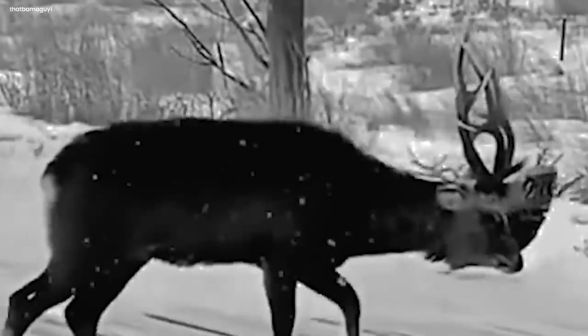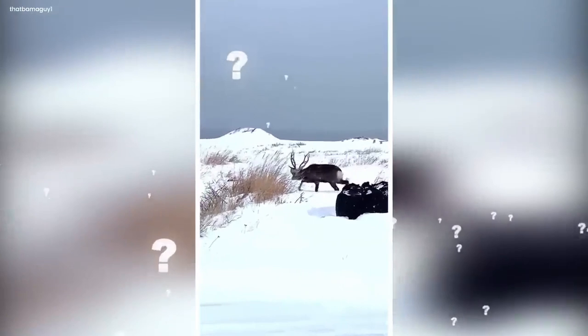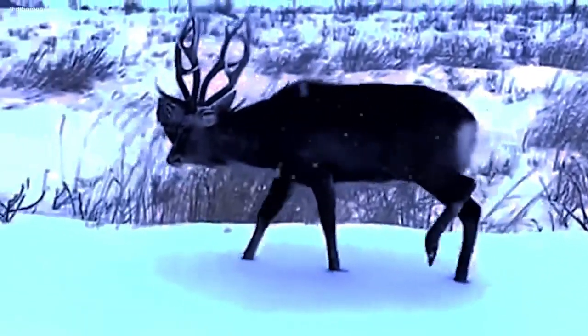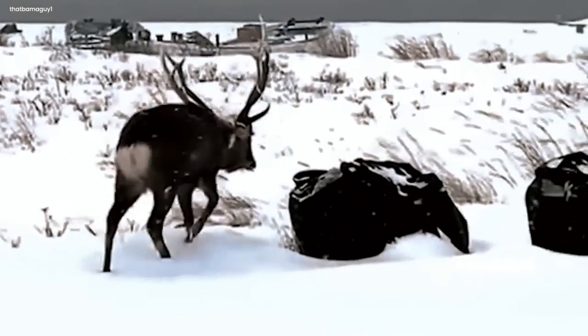Where did it come from? What made it go to this lonely, frozen spot? Those watching couldn't figure it out. The questions hung in the air as the zombie deer kept going, leaving a confusing story behind in the icy emptiness. People who saw it were left in shock, wondering about the mystery that vanished into the freezing unknown.